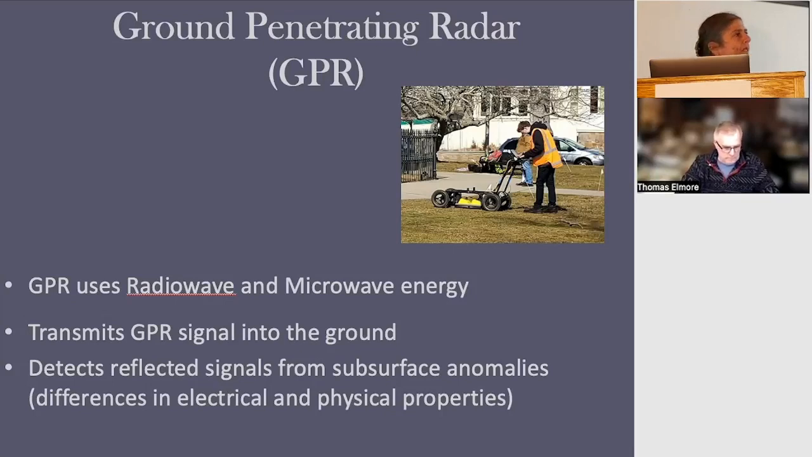And what it does is it transmits these signals into the ground, and not at the operator, because it has this nice shielding on top. You don't want to zap the operator. And it detects the reflected energy from anomalies. And mostly what causes these reflections are small and subtle changes in the electrical properties or the physical properties of the material. And the electrical properties, say conductivity, how conductive it is.